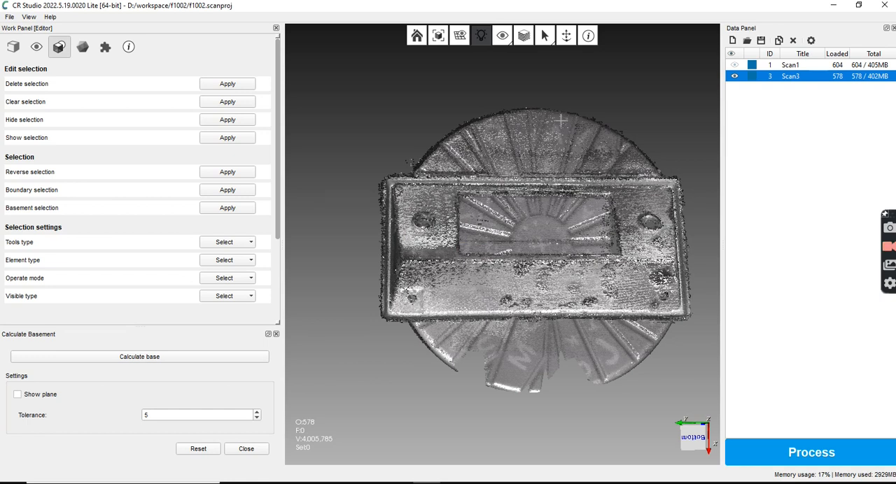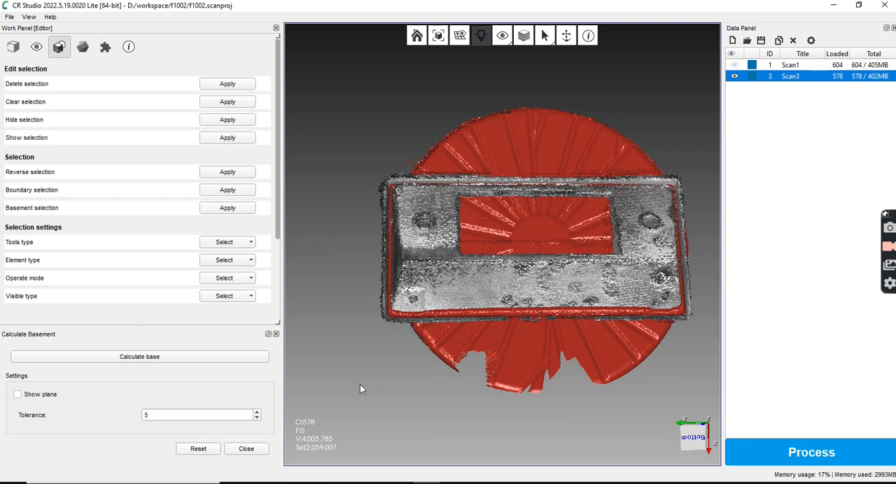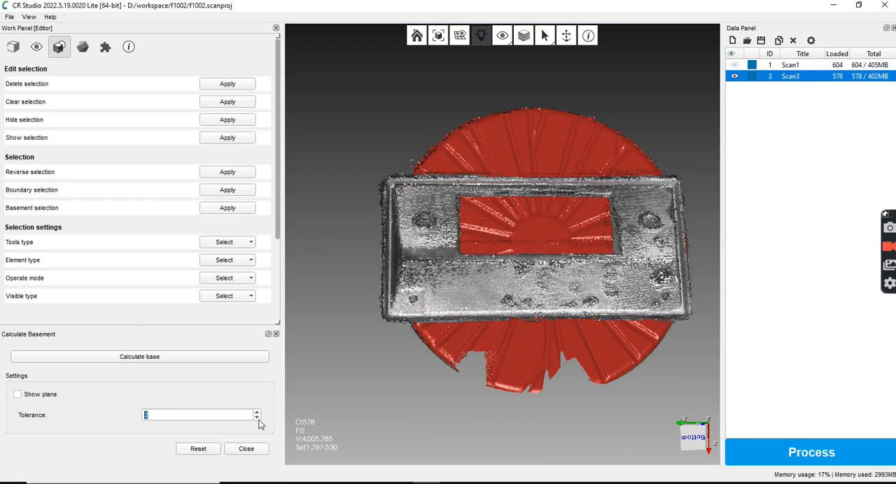Okay, so now we're gonna go control, control, control, and then let's calculate this. There we go. So it is taking some of the part that I don't want. We can make the tolerance level like a 2. Oh, that's good. See, the 2 didn't get much into the part, but it selected all that.